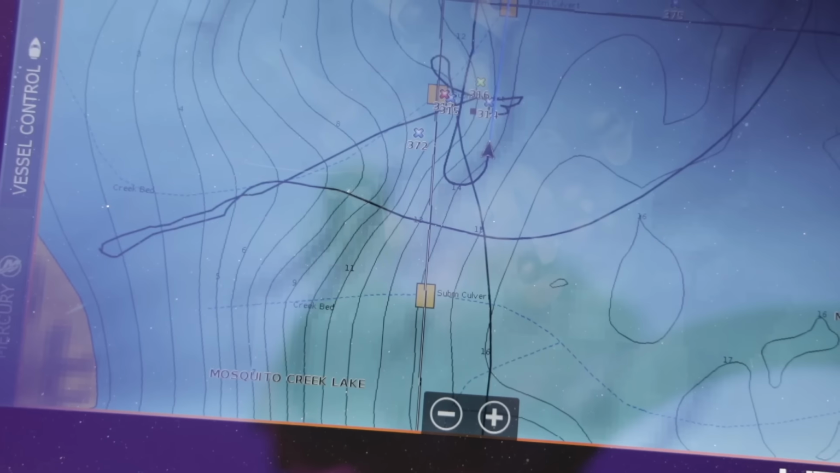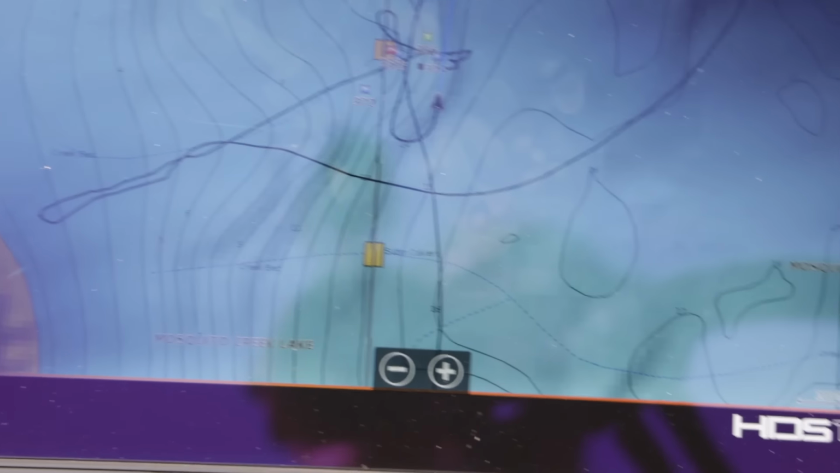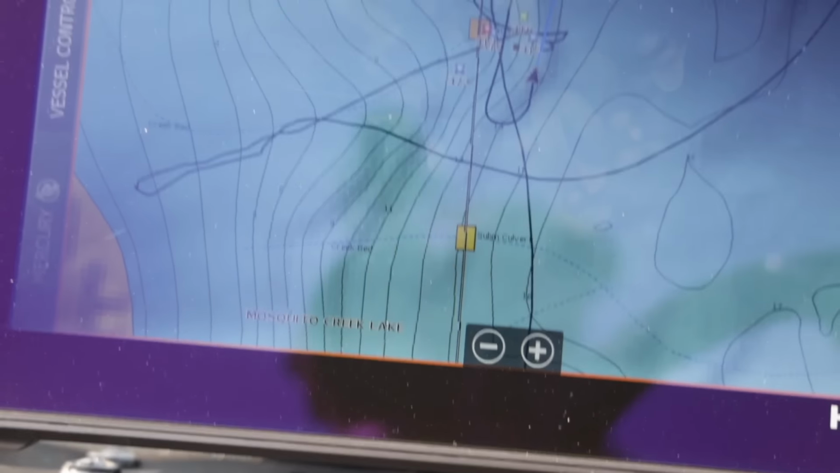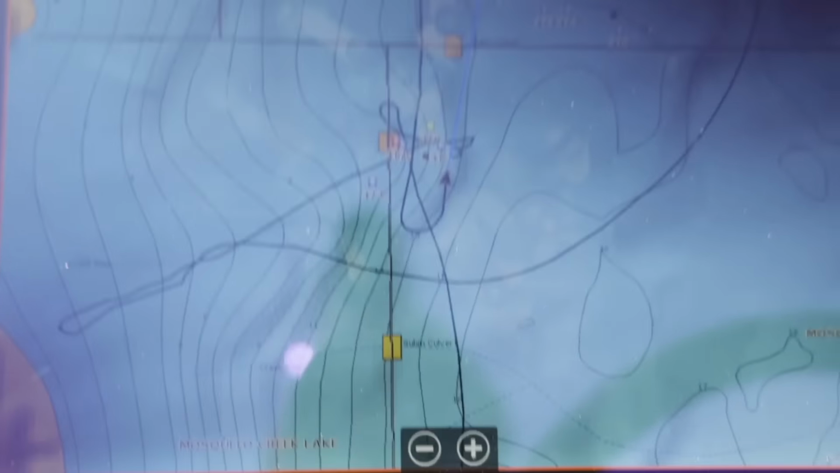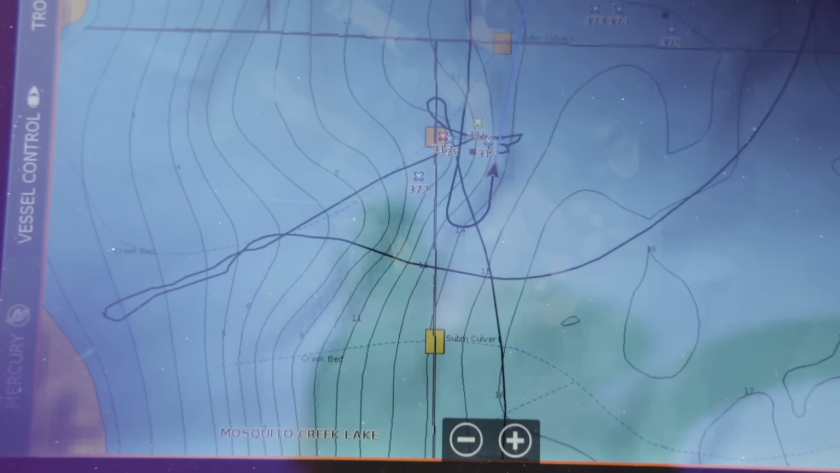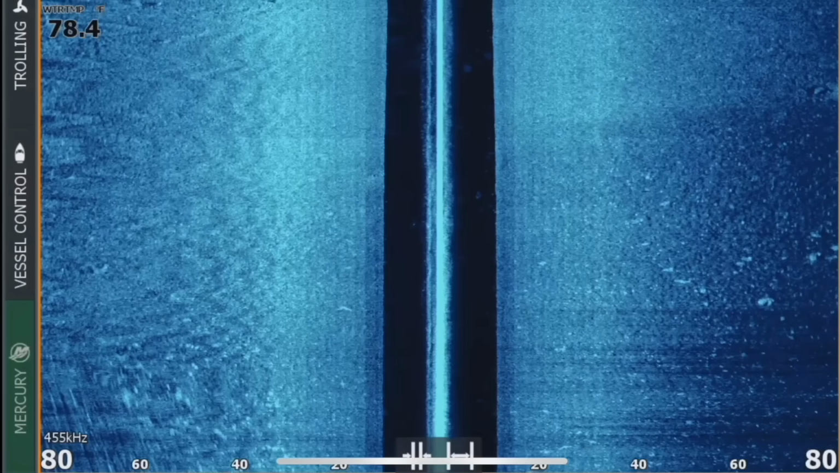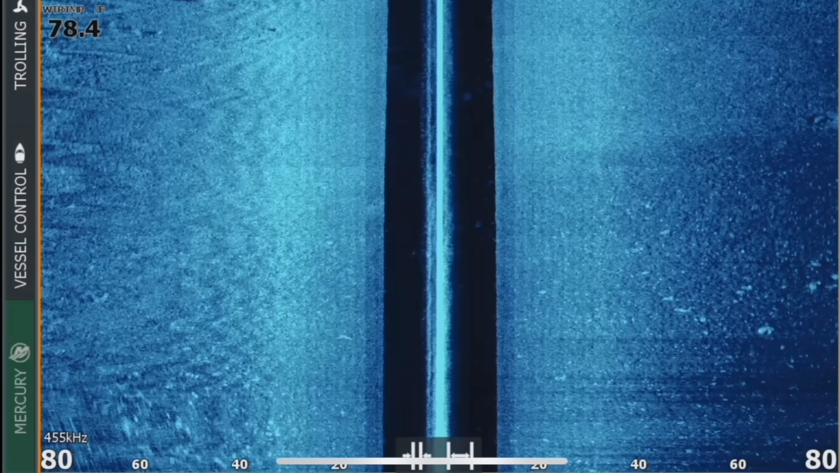Super cool to look at, but it's very detailed. You can see everything you need to see down there, and it helps you find a lot of fish. You just got to spend enough time behind the wheel doing this to actually find what you need to find. So let's take another pass through here and really show you what that house foundation looks like. It should be coming up at any second here.